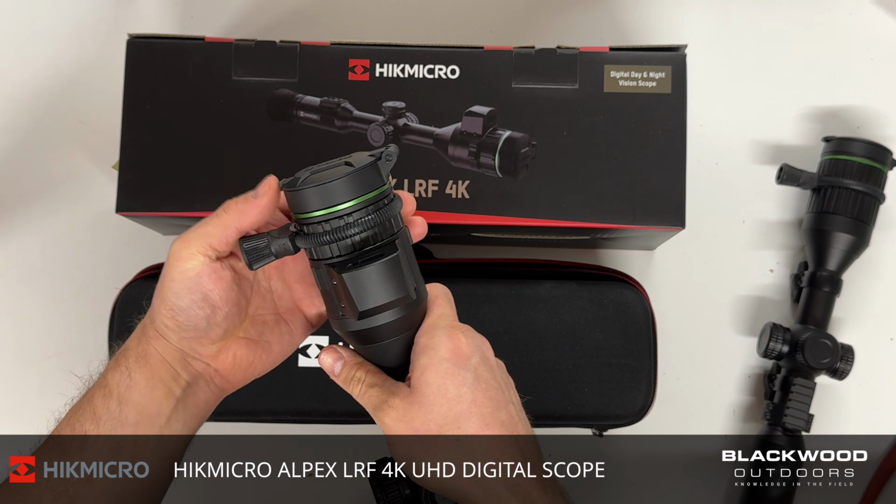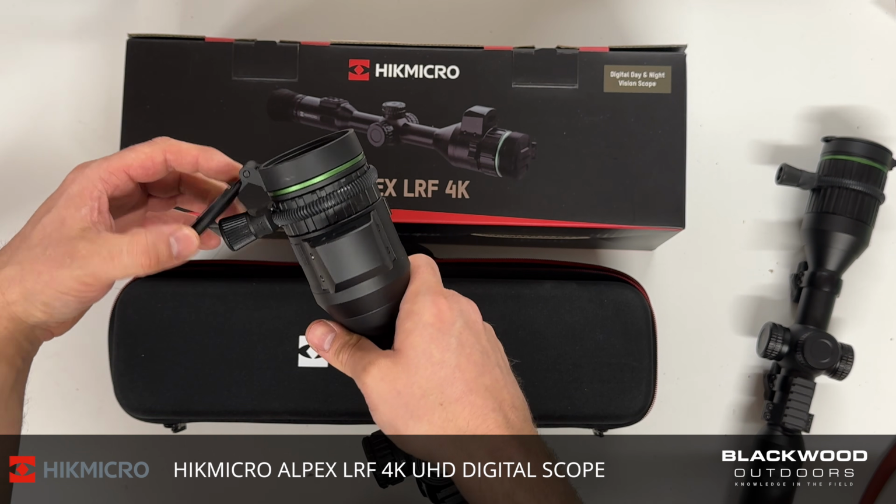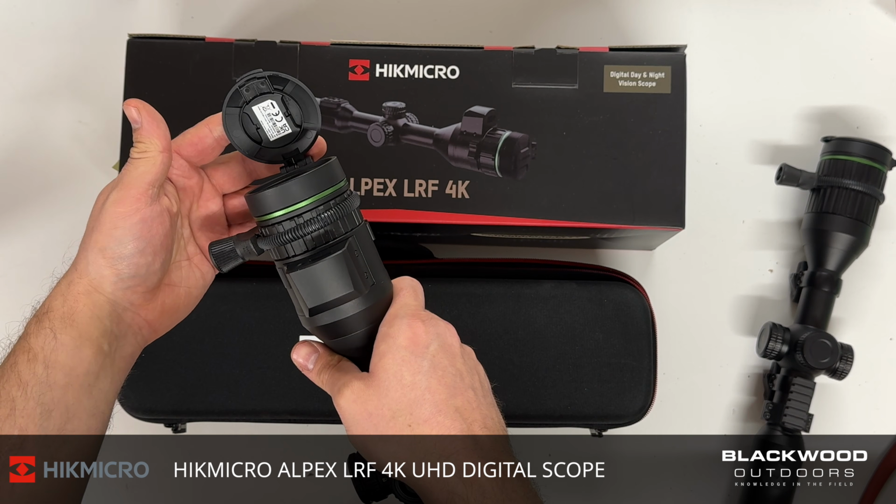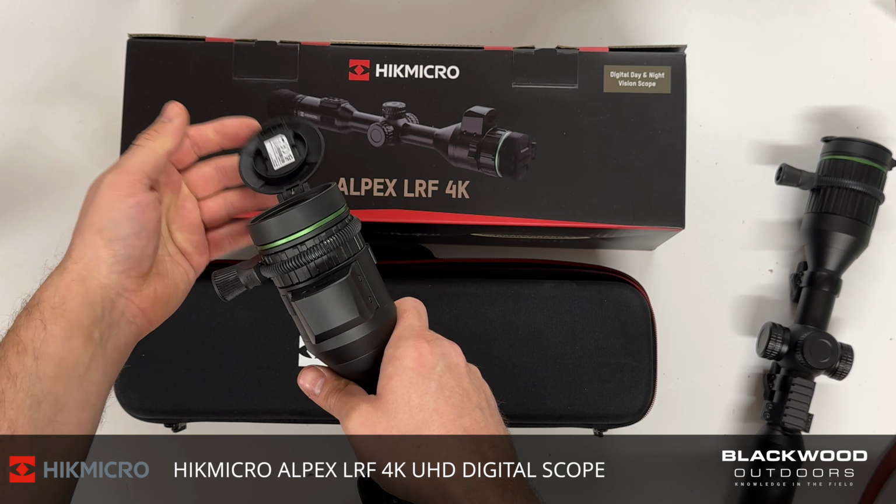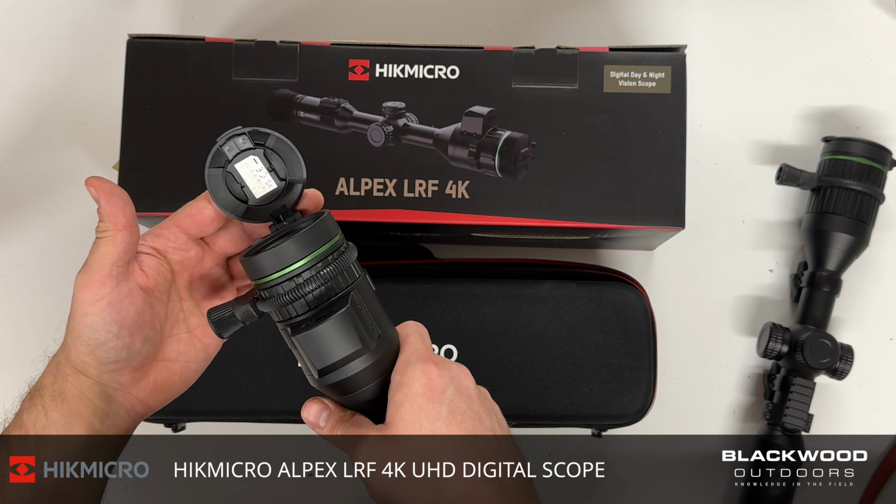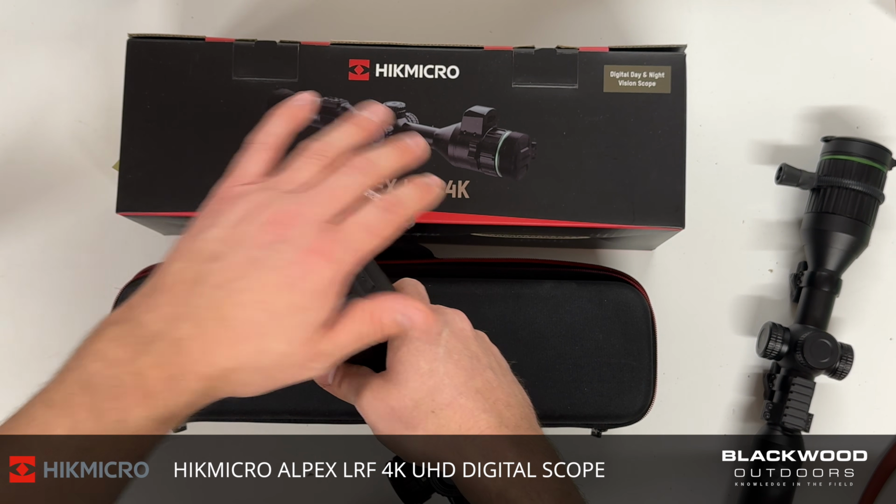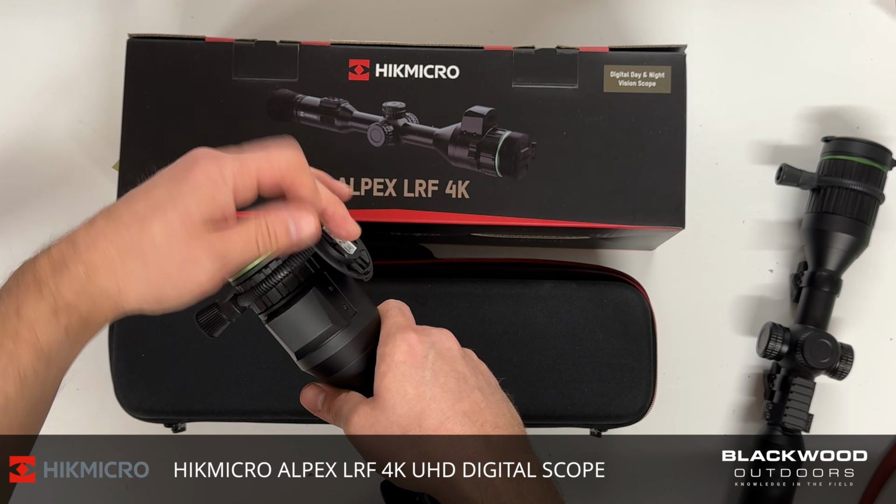Lens cap, spring loaded, locks back in place. You can rotate it wherever you want. If you do rotate it to the bottom, it doubles up the fact it's going to prevent any bounce back from IR off your barrel entering the bottom of the scope. So if you just leave it that way, it will prevent that. I normally put it the opposite side of where I'm focused, clip it in, and then it's out the way.